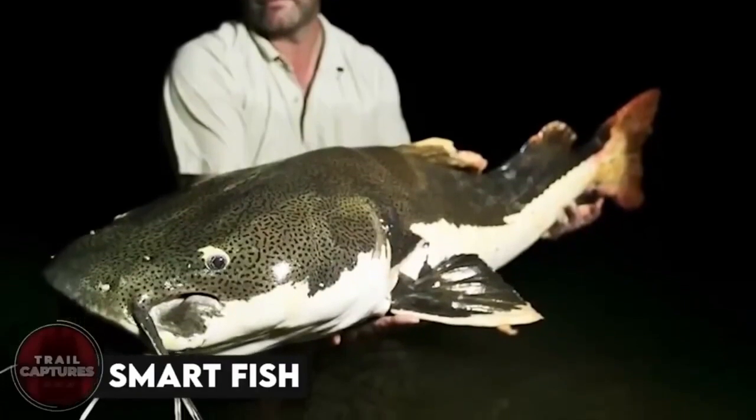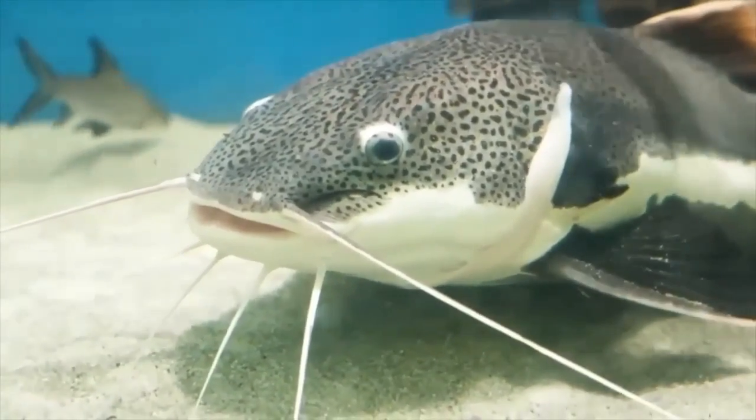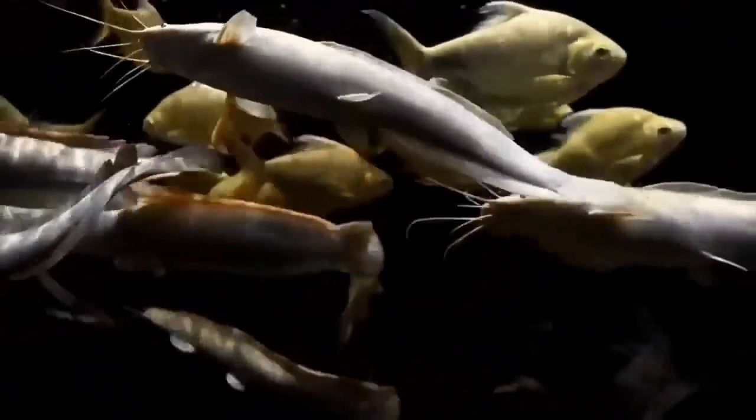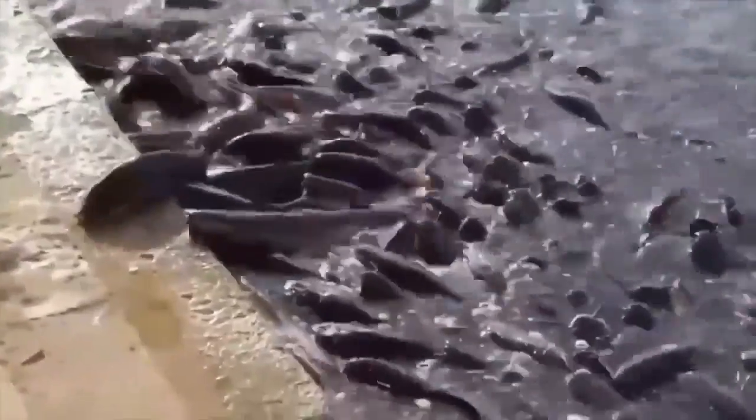Smart fish. Every time I hear about catfish, they're always doing something wild. Now in India, these slippery swimmers are taking to land and learning how to walk. Don't they have enough space in the vast ocean? Apparently not, as they venture onto land in search of grub. I don't know about you, but to me it's kind of freaky to see so many of them scurrying about.